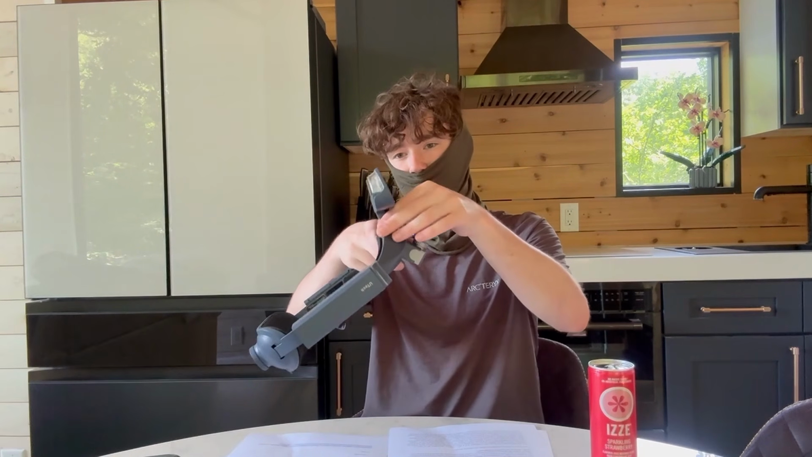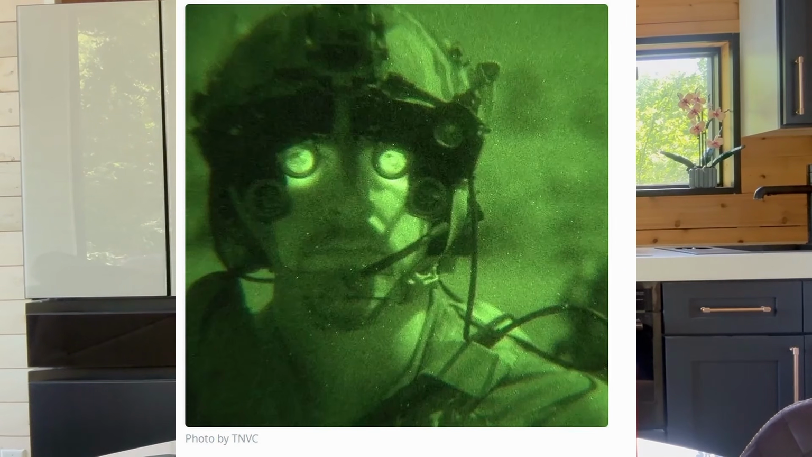So let's talk about what I want to see ultimately done with this type of technology. For some of those aware, this is kind of a dream goggle. I might buy one of these at some point. But the PVS-21, these are low-profile beam-splitting night vision goggles that were developed for the U.S. military by Steiner and one other company.